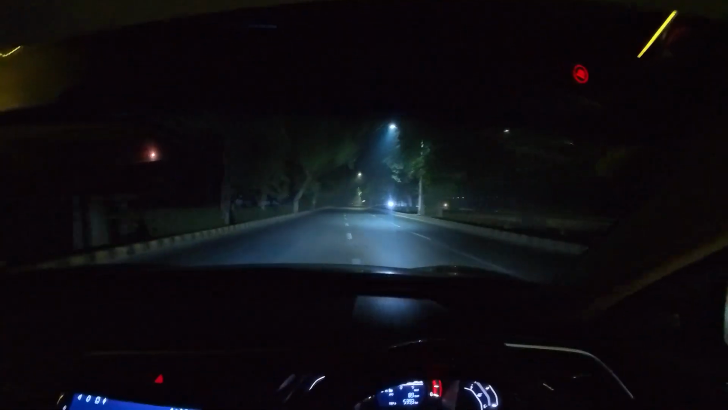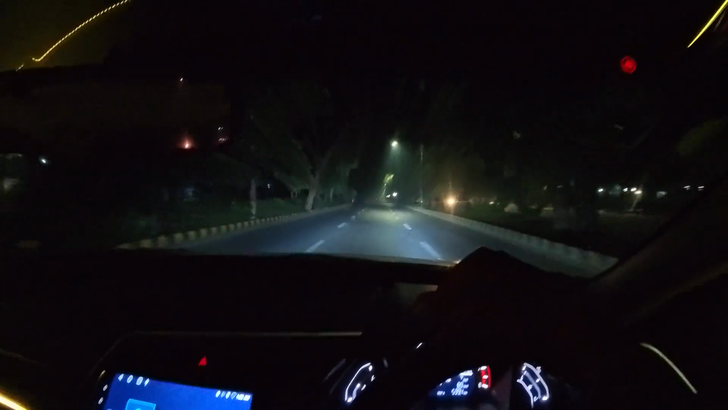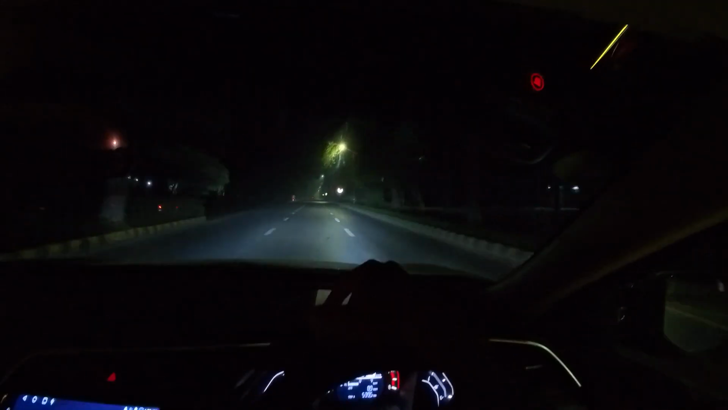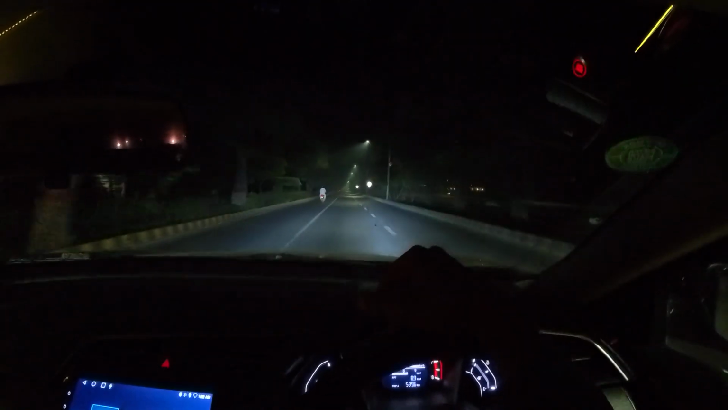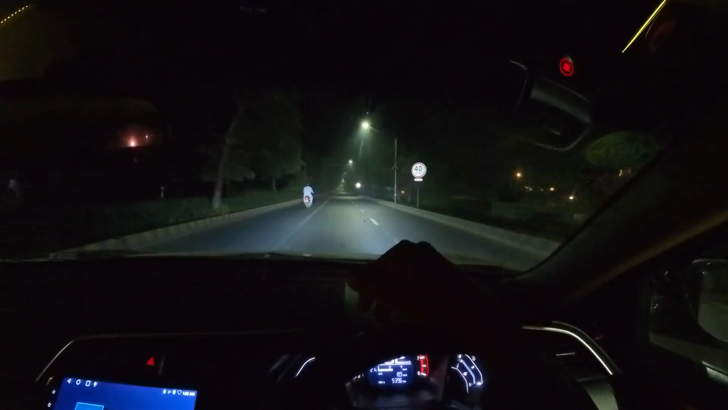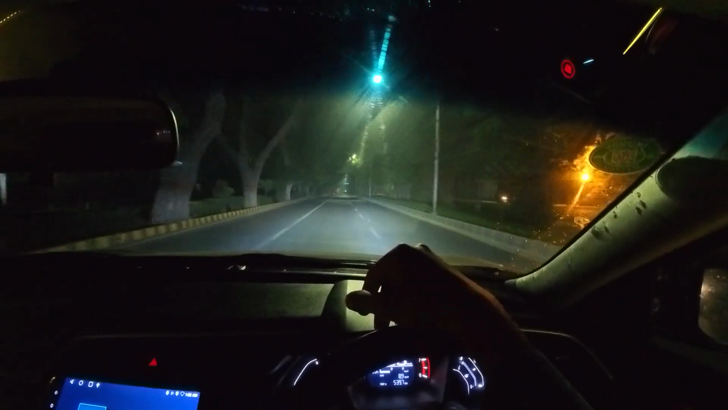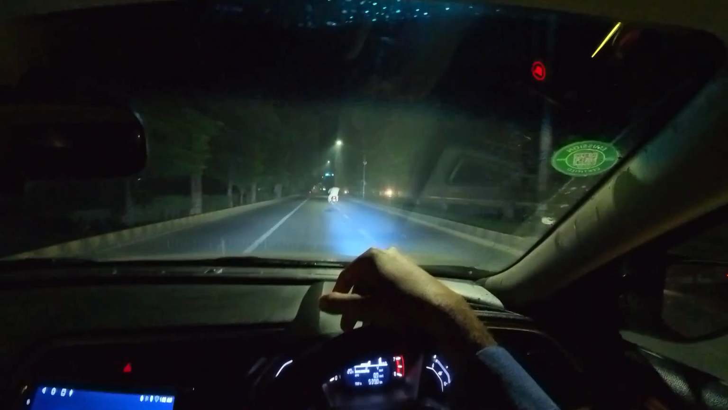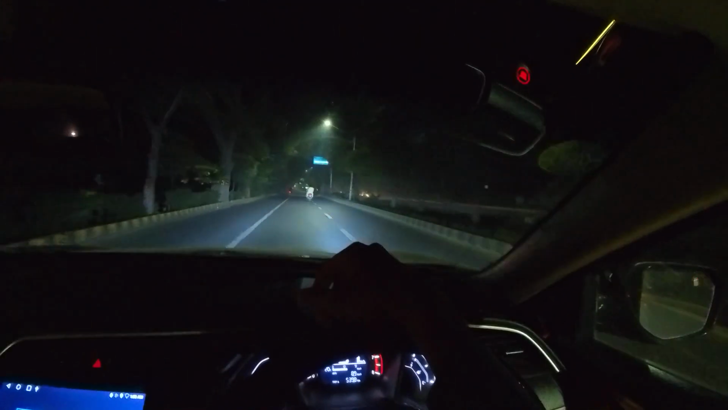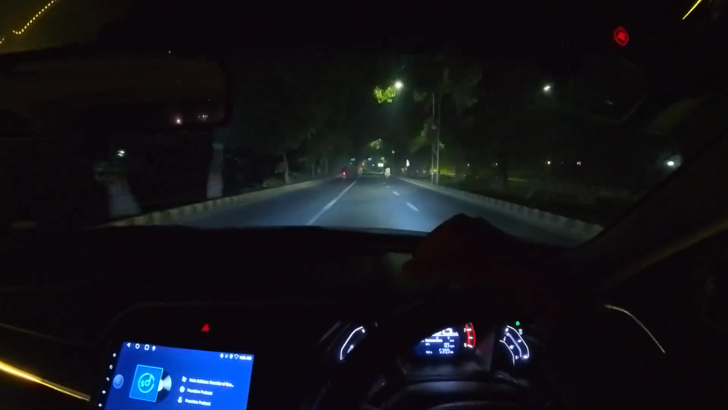Let's come into this lane. So the speed limit for this road is 60 for LTV, for the cars. For HTV it's 40. During the day there is a rush on this road, so it's not like you would be cruising along this road. You can't.